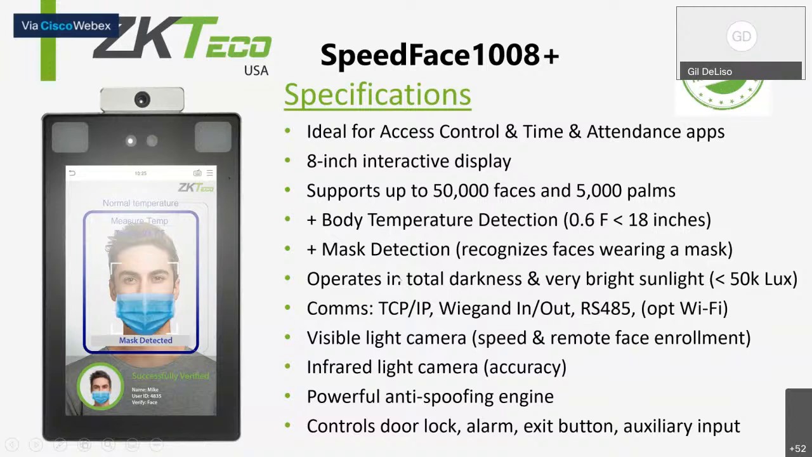There was a discussion here about how bright of a light is going to affect the accuracy of the temperature detection or the facial recognition. Our system uses both IR and visible light, and we can operate up to 50K lux, which is glaring sun directly into the imager on the device, and it'll still be accurate.